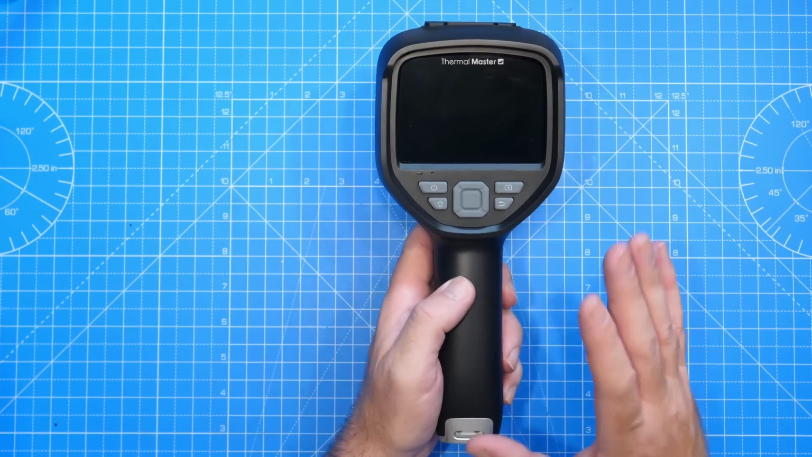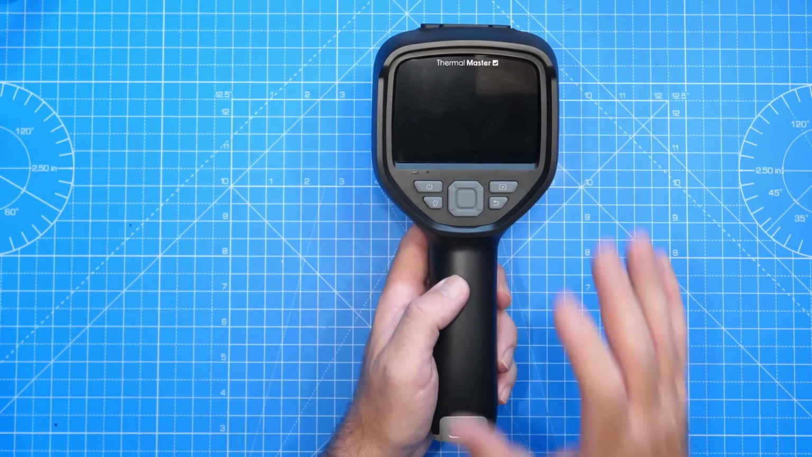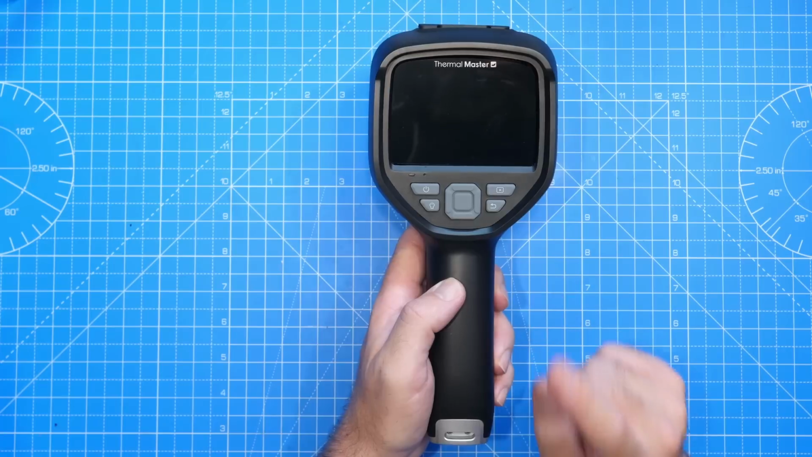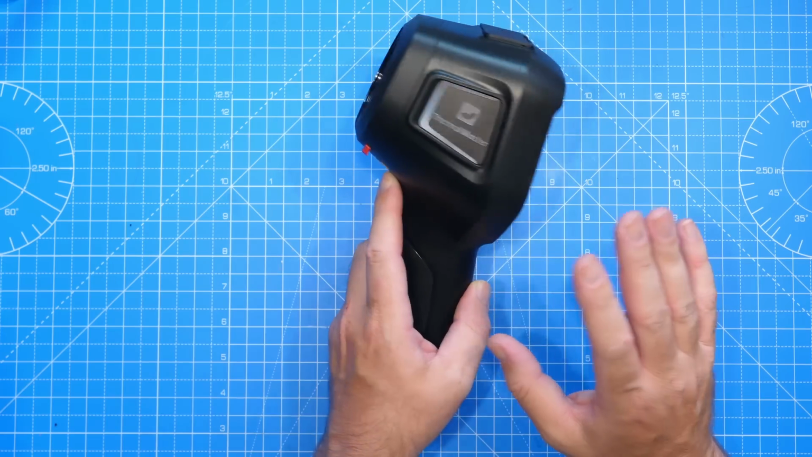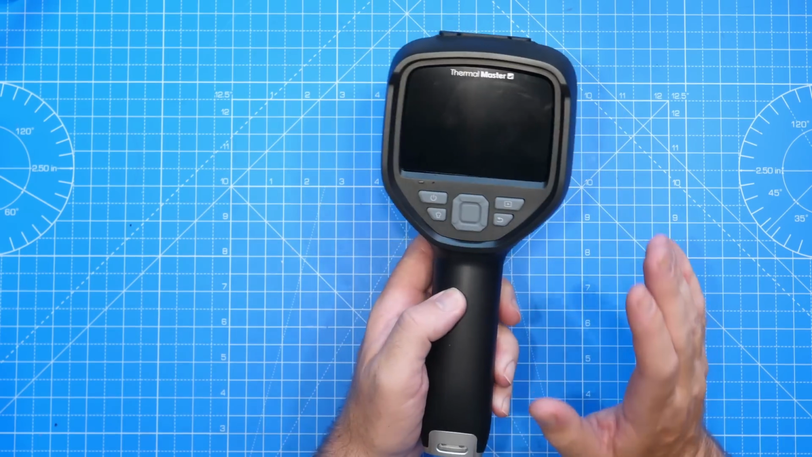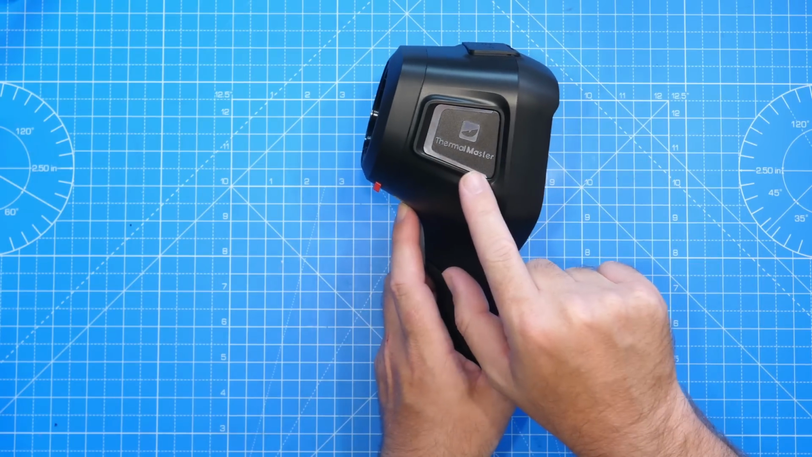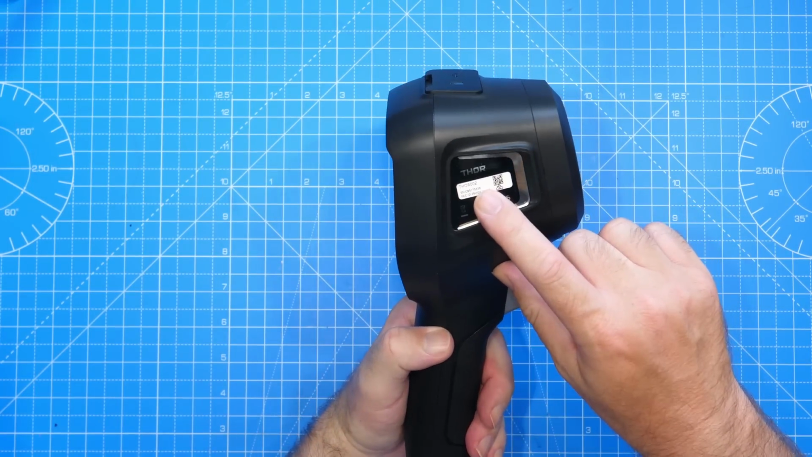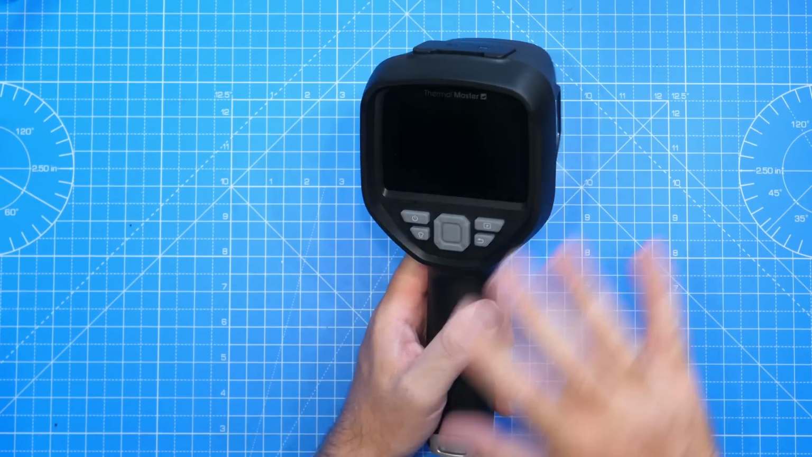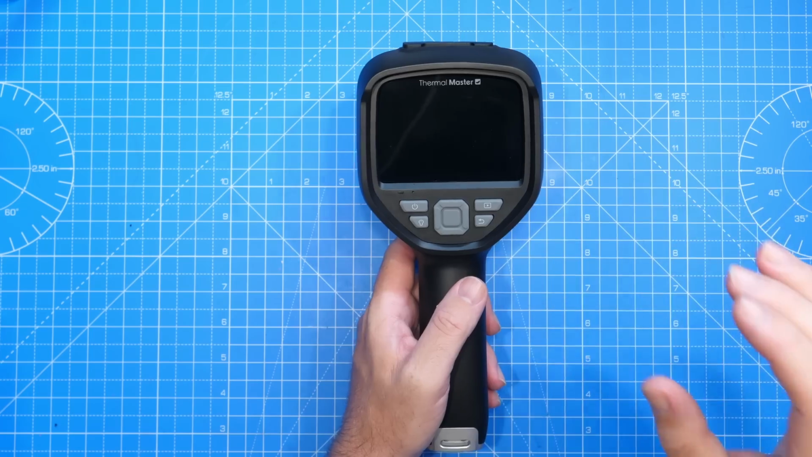Taking a closer look at the thermal imager itself, as I've said, this is called the Thor. Now, there are two versions available of this. There is the version 001, which comes with a built-in macro lens, and then you've got the version 002 that I've got here. For instance, on this side you can see we've got the brand Thermal Master, and here it says the version, which is 002, and I'll talk about the differences a bit more when we move through the main spec in a minute.